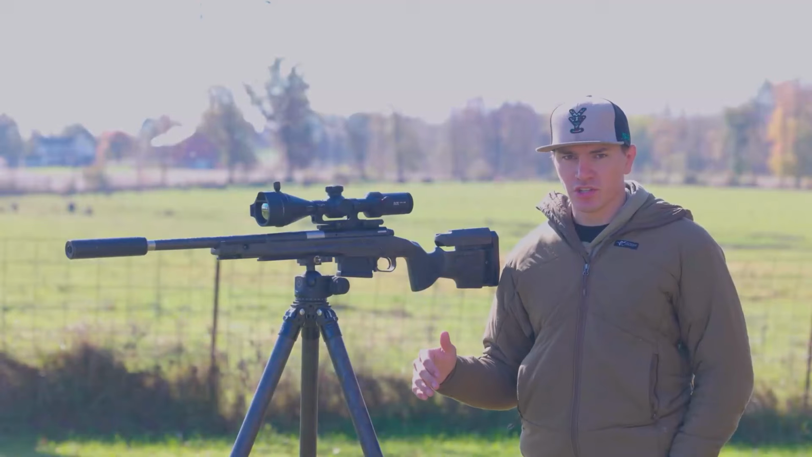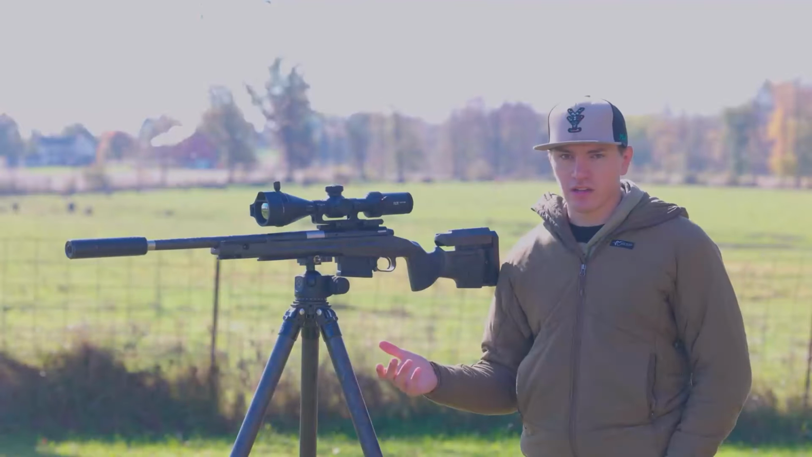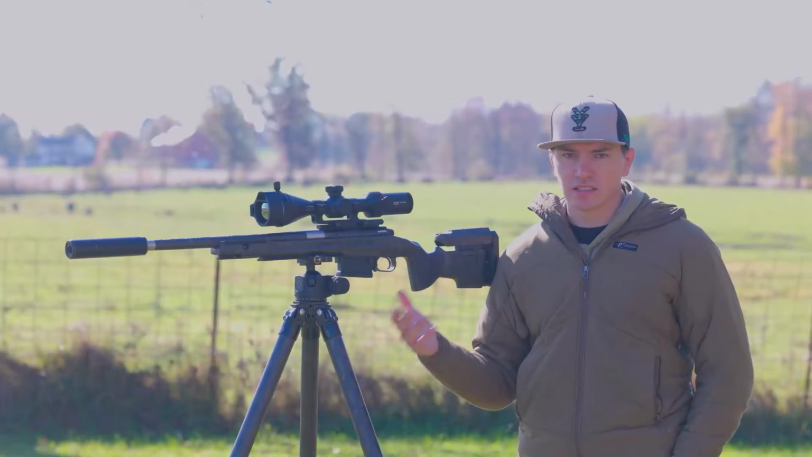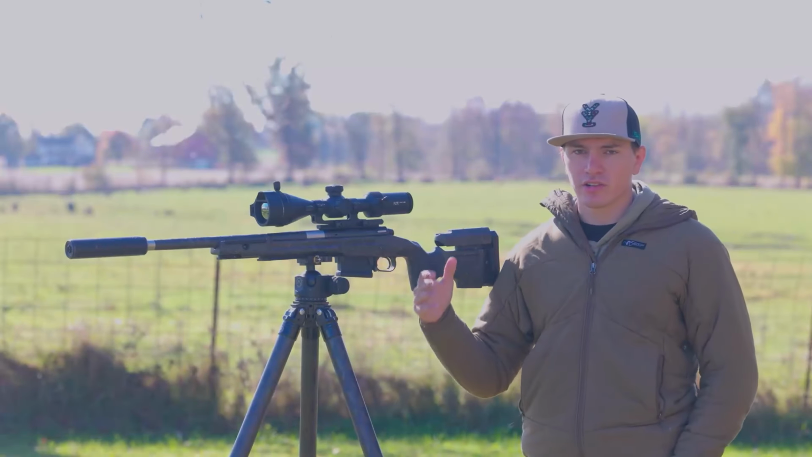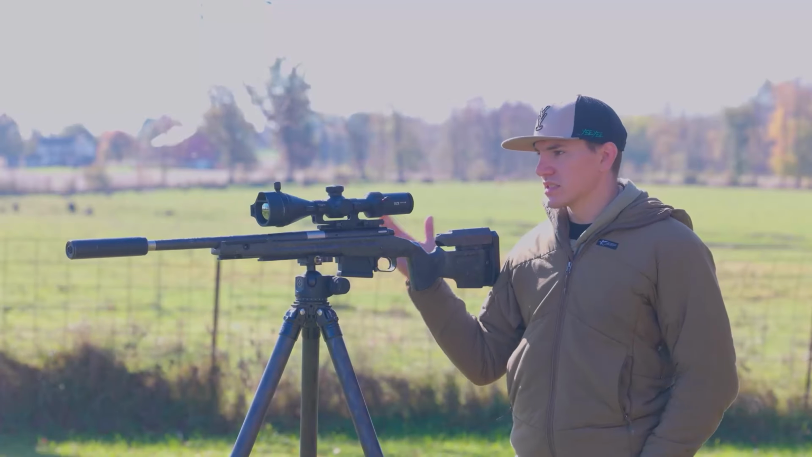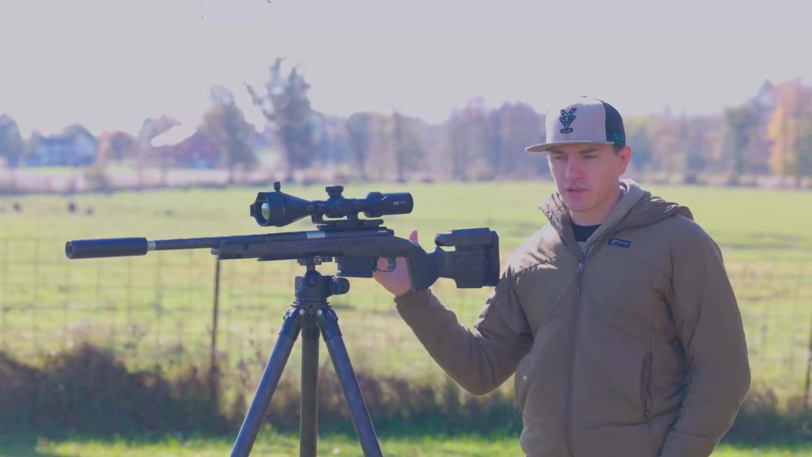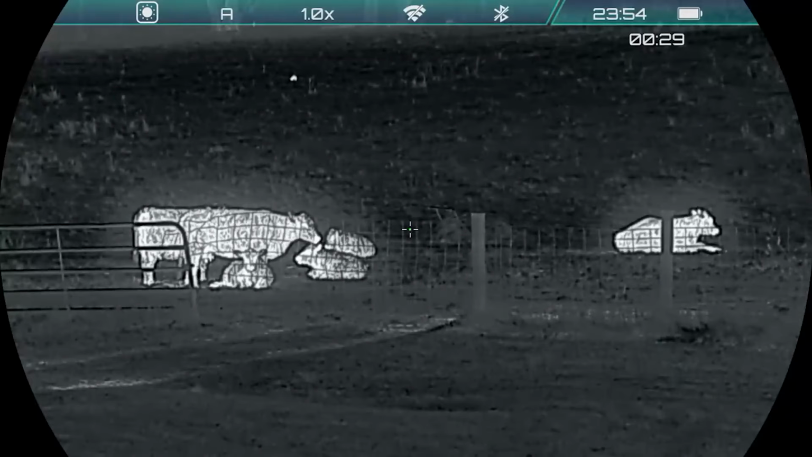ID range is going to be much closer than that, and it's going to vary depending on how much thermal experience you have. If you look through a lot of thermal, you're going to be able to tell based on different things, like how the animal's moving. The more you look through thermal, the better you get at your ID range. Still, I was easily identifying coyotes the other night at 400 yards, 500 yards, and deer, no problem. Field of view at 100 yards is 46 feet.